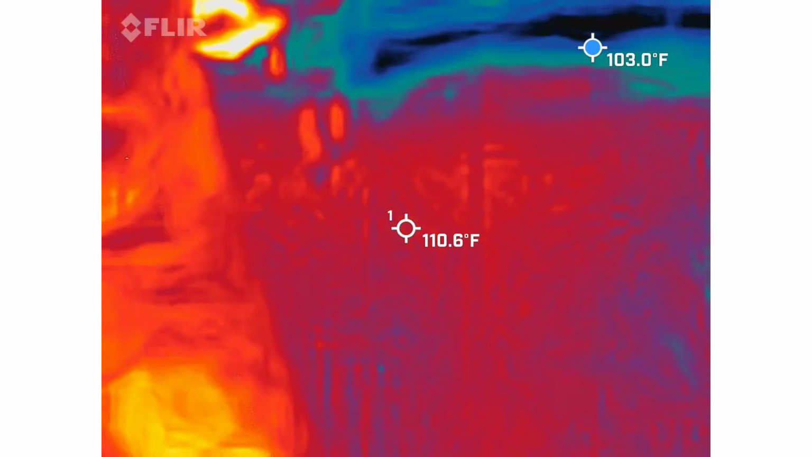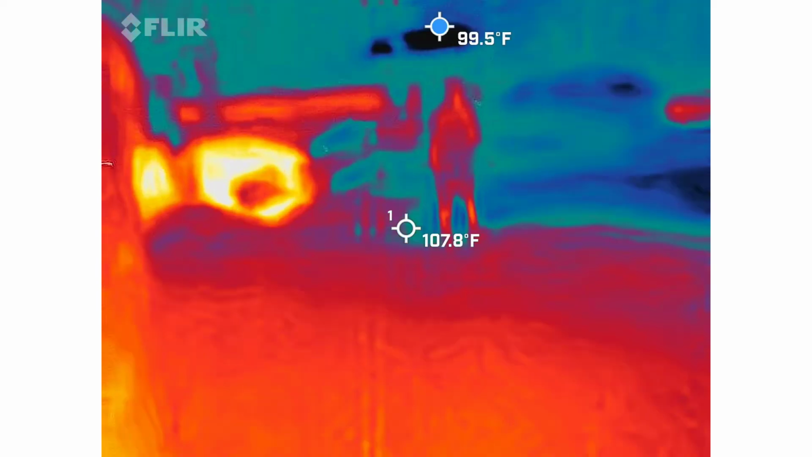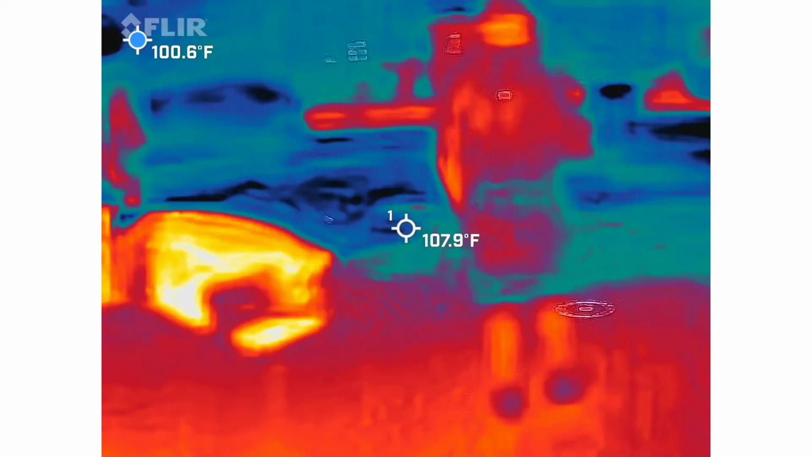All right, so you've seen the 0.5, which is good. Anything up to 1.1 is okay. Let's see.